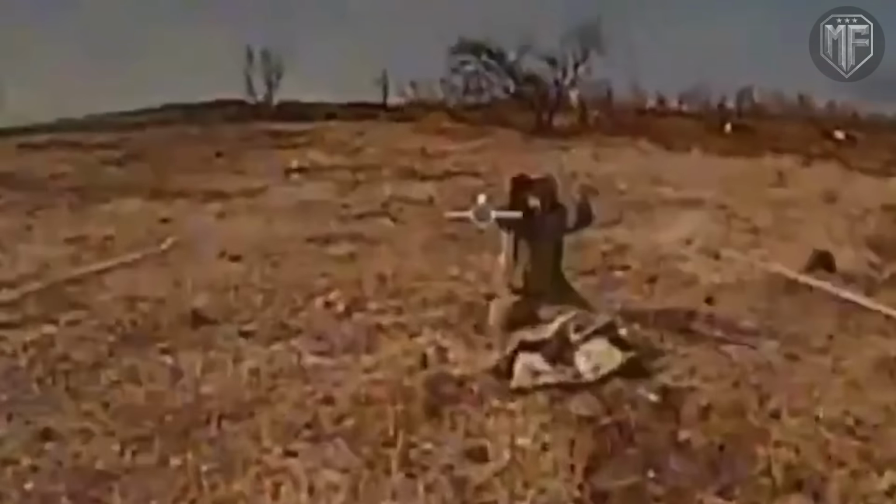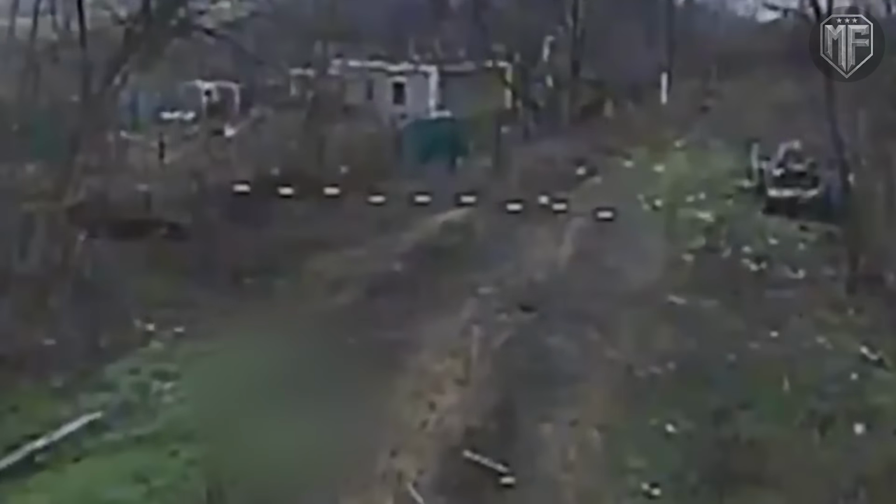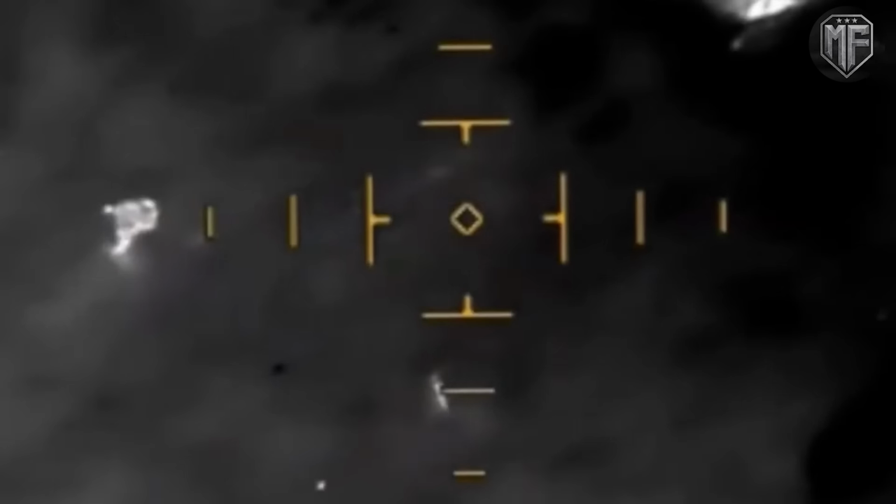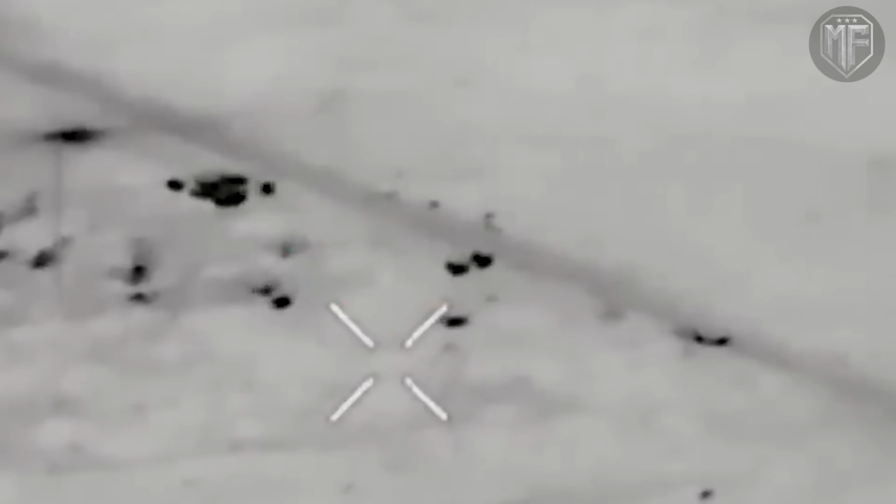The first FPV strikes begin while the infantry group is still in motion, and that timing is decisive because movement reduces awareness and limits reaction options. A unit that is advancing focuses forward, checks footing, and maintains spacing, so it is less prepared to scan the sky or detect the direction of a fast-approaching drone. When the attack comes during this phase, soldiers often struggle to identify where the drone is entering from, which delays any attempt to scatter or seek cover.